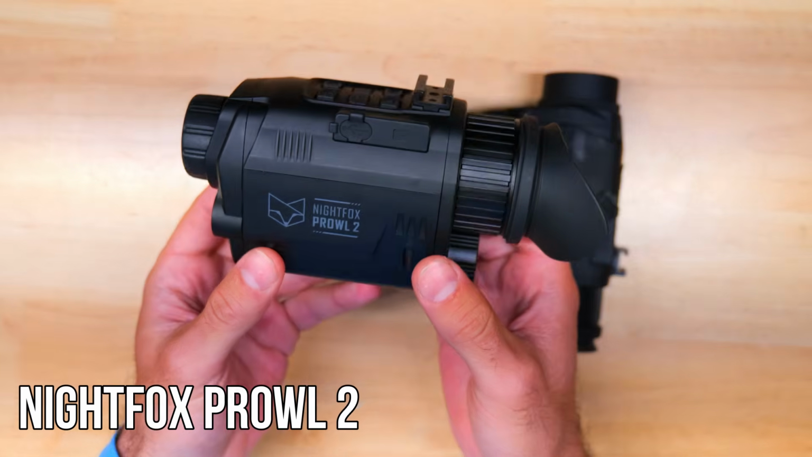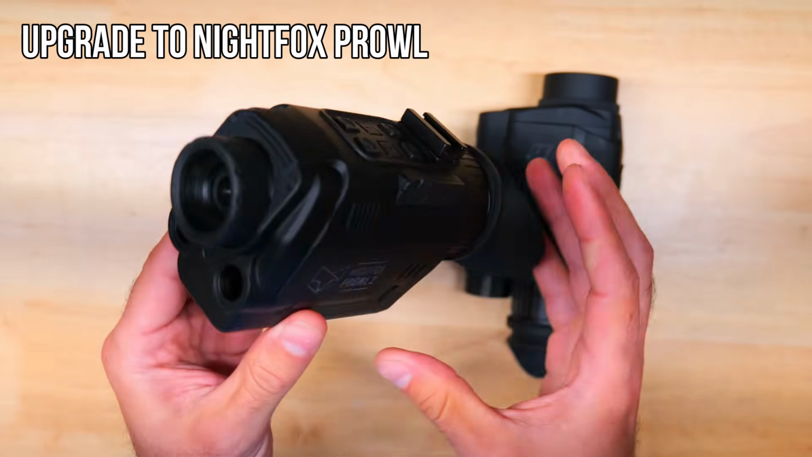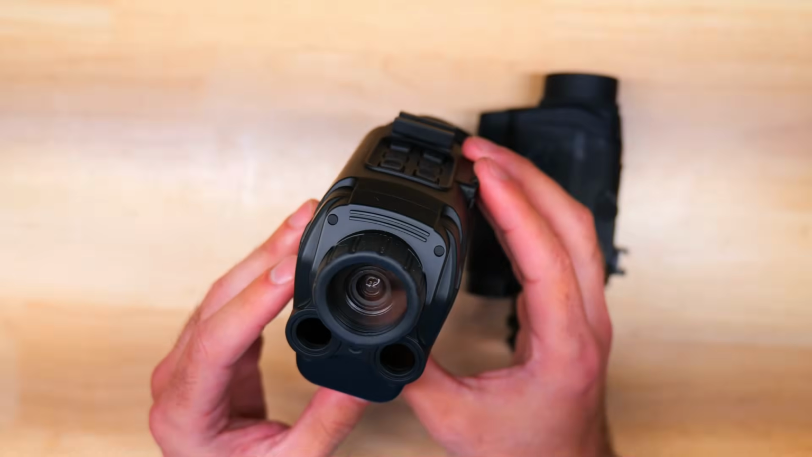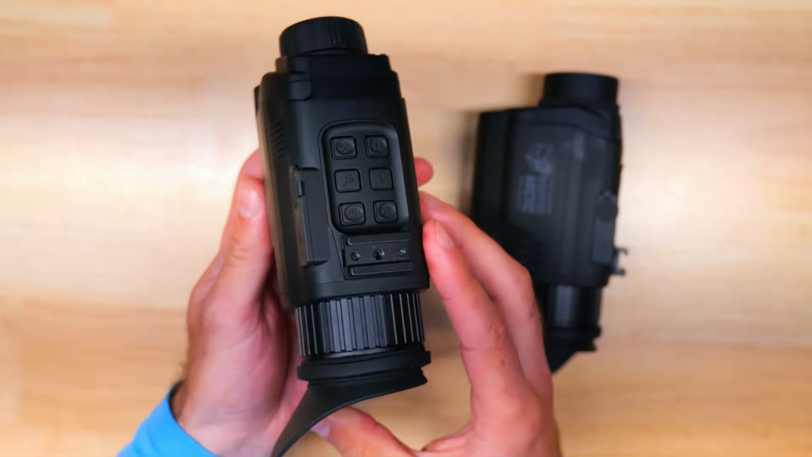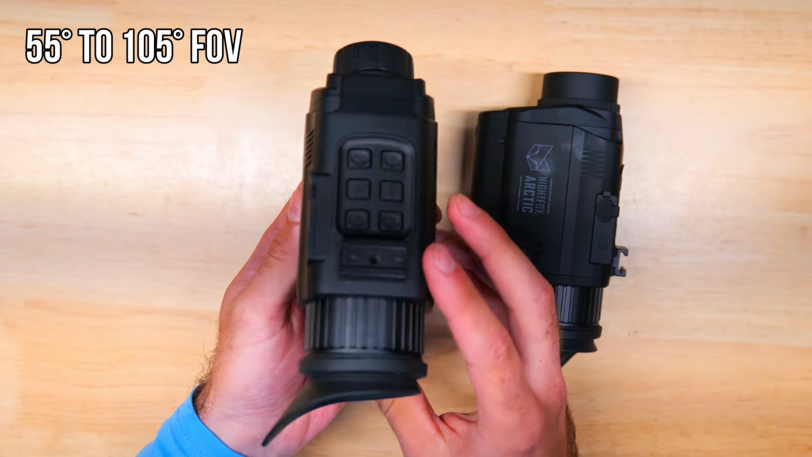The Prowl 2 is also a relatively new digital night vision monocular from Nightfox, and it's a huge upgrade to the original Prowl in pretty much every single way. And as you can see, the body is very similar in shape to the Arctic, and the controls are in the same position, and it's a really good system to bridge together. It shares a lot of the features with the Arctic, and it has a 55 to 105 degree field of view capability with the included wide angle lens mod attachments, and it's a great performing digital night vision device to the price at around $250, and it runs at 60 frames per second and has a relatively wide field of view, so it's very useful for navigation and walking around.